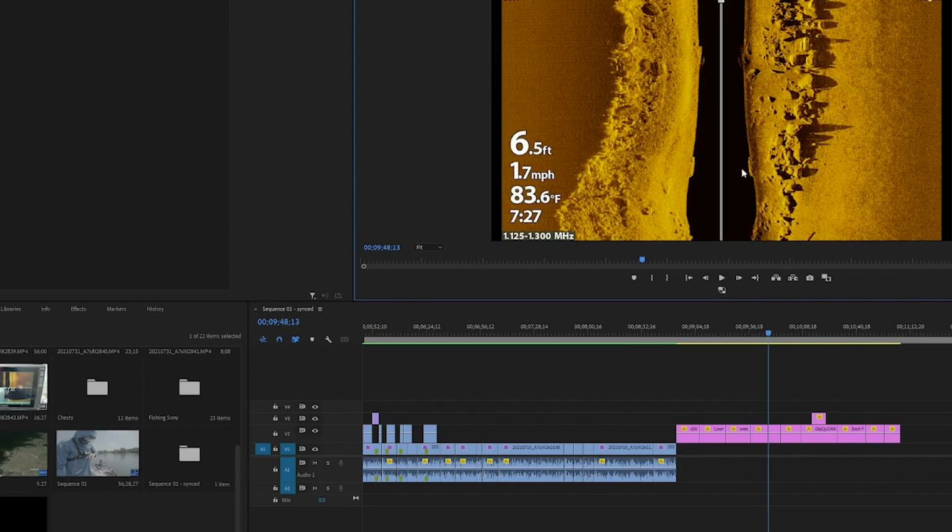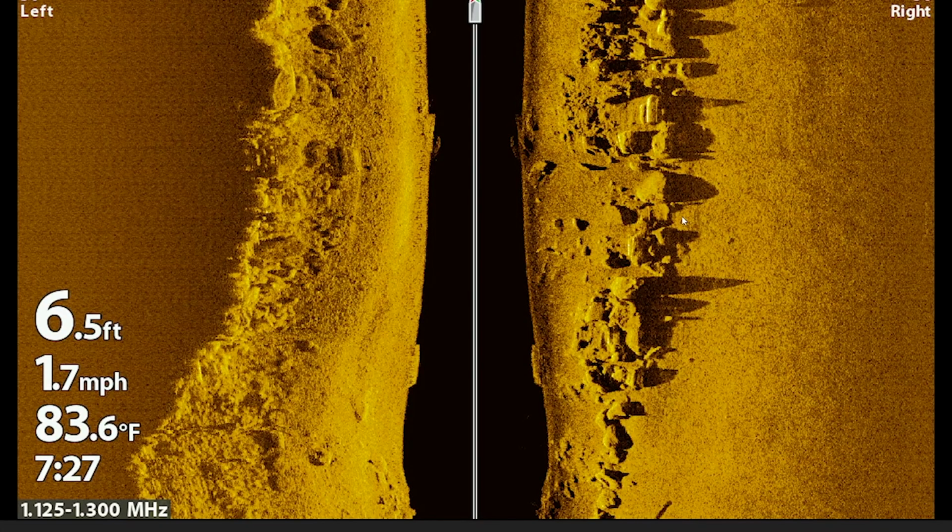If we go here, you're going to see some more rock. This here is back to the color palette that I prefer. You're going to see some sharper type rocks in this image. And so you can see right here where my mouse is, a very sharp return. A lot of these rocks are much bigger boulders. Maybe some of these are concrete slabs.